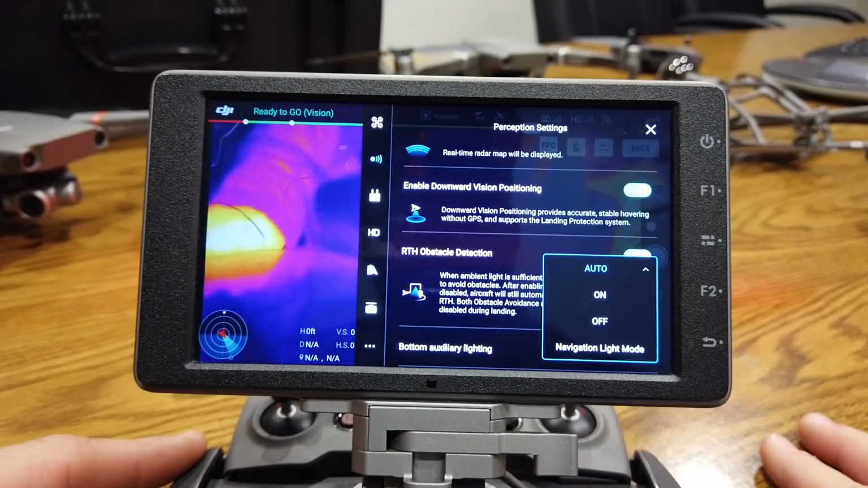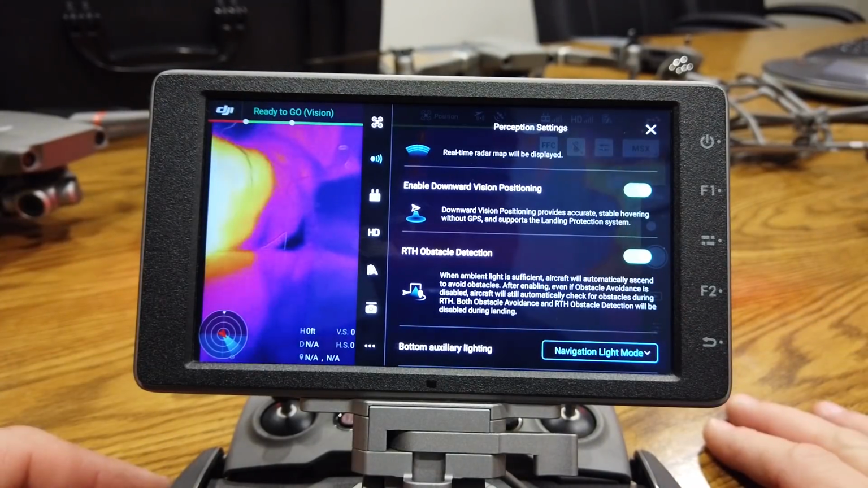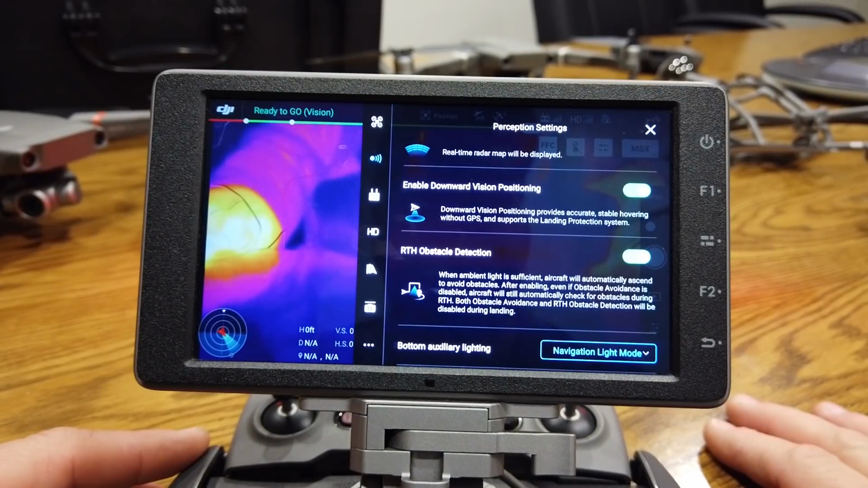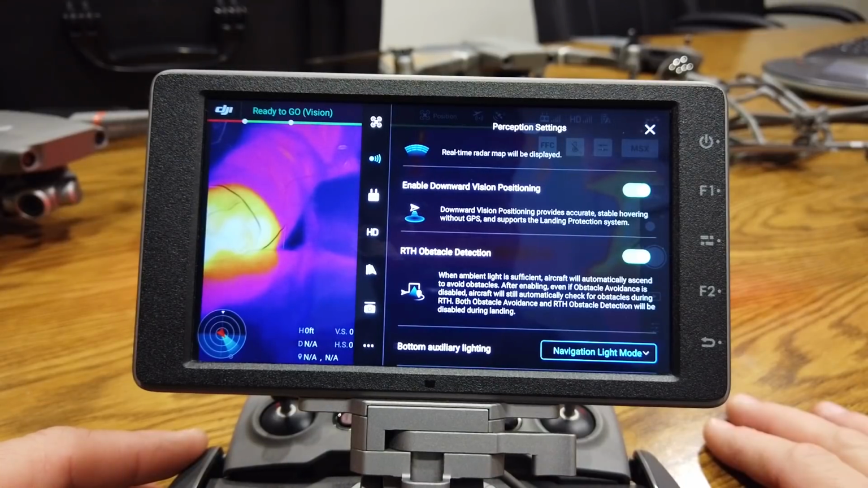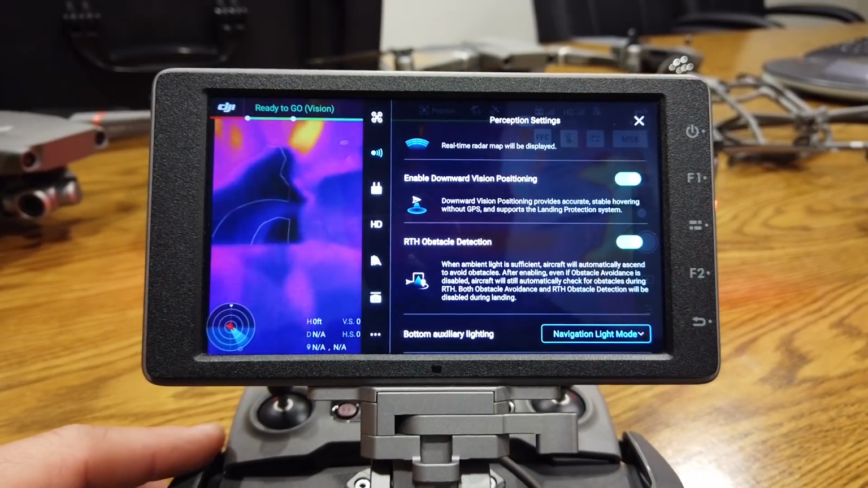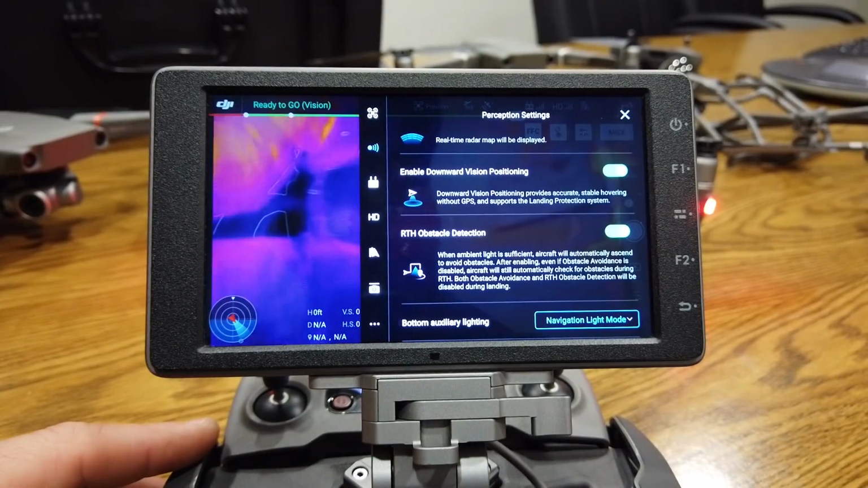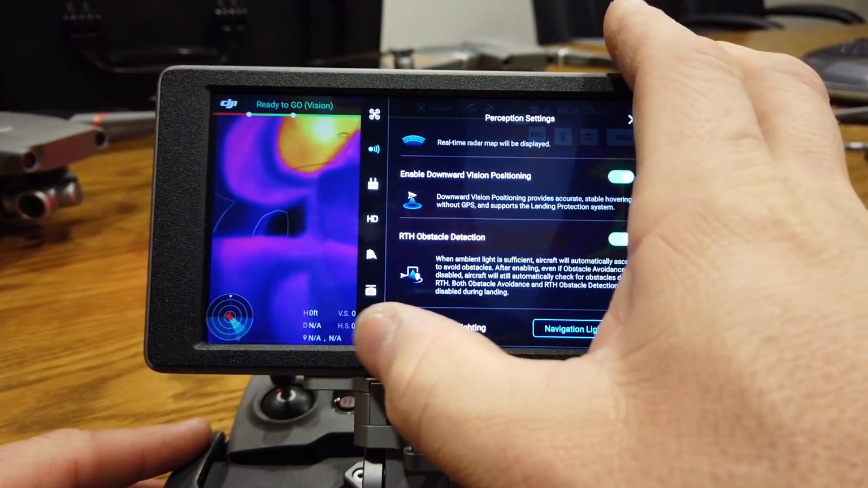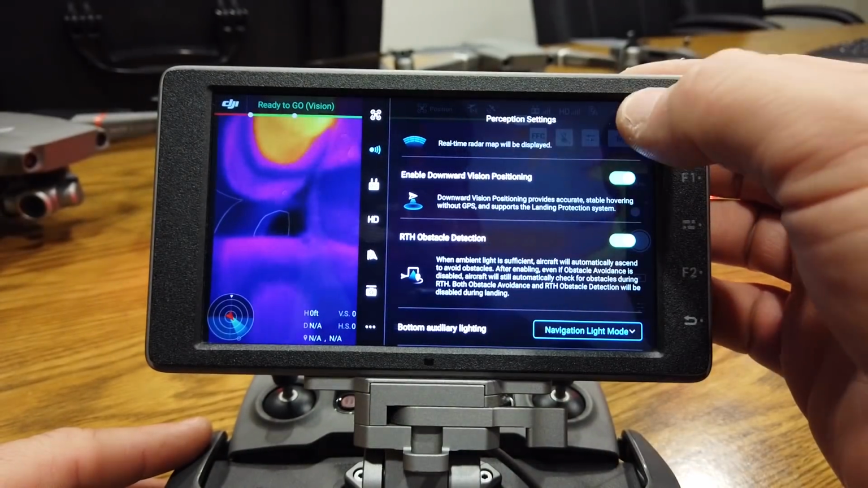Now the nice thing about that is when you turn on navigation lights, that means that once it takes off, it'll use the lighting at nighttime to help it with location, accuracy and stuff. Once it gets above about 25 feet, it'll turn those off, and then it'll go into a strobe, which works really well as a dual strobing. If you have your strobe up on top, it works like a dual strobing, one on top, one on bottom.